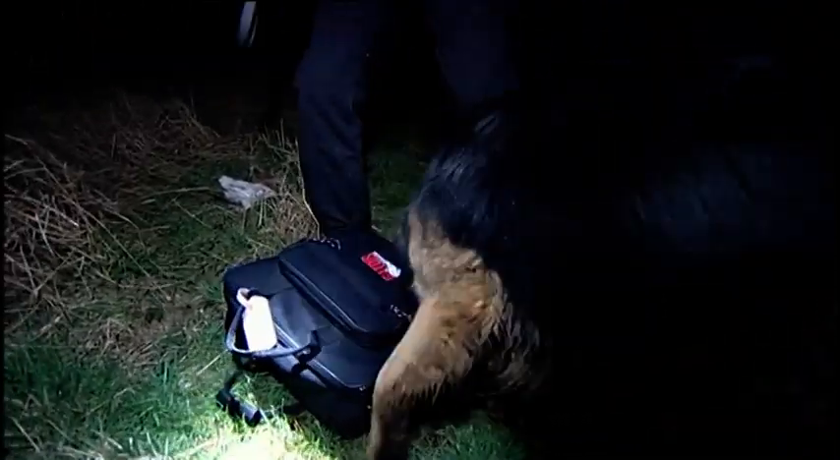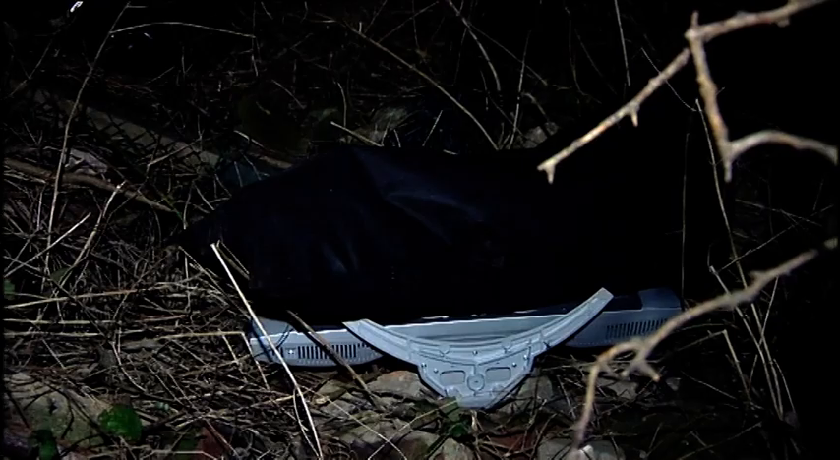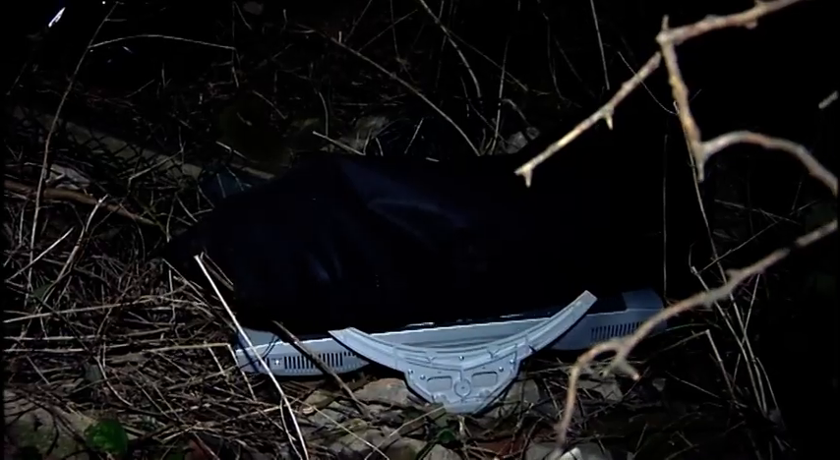Good boy! Good lad! Yes, you are! What is it? Good boy! Good lad, leave it. Come here. Every success brings a reward. All police dogs need to know when they've cracked it and pleased their partner. Otto's not only recovered what looks like a computer, he's also found a TV.